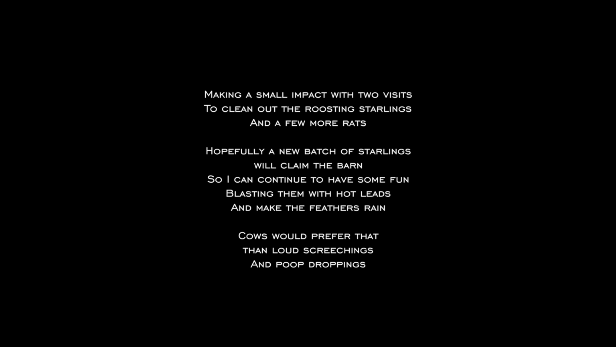So I was only making a small impact with 2 visits to clean out the roosting starlings and a few more rats. Hopefully a new batch of starlings will claim the barn so I can continue to have some fun blasting them with hot lead and make the feathers rain.